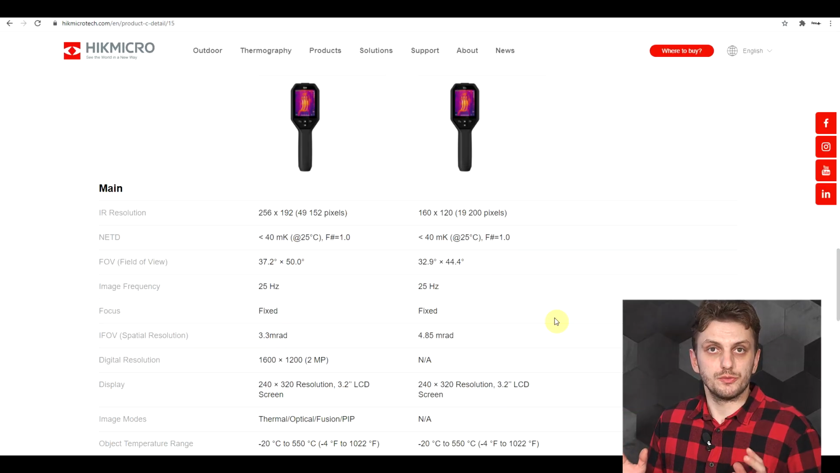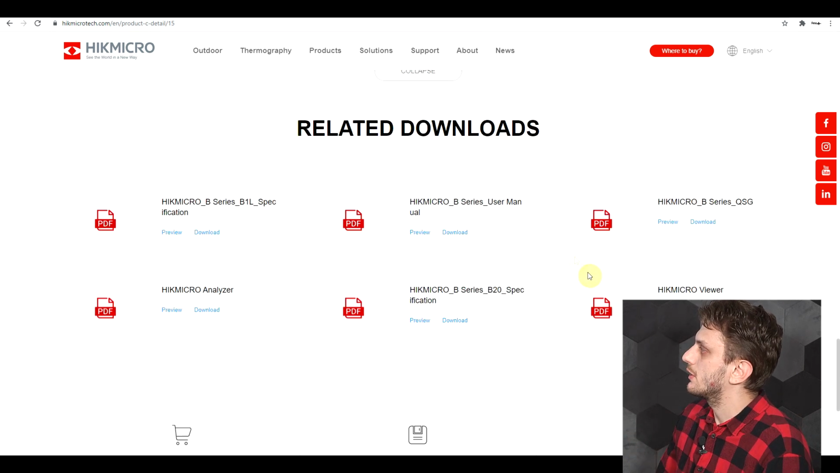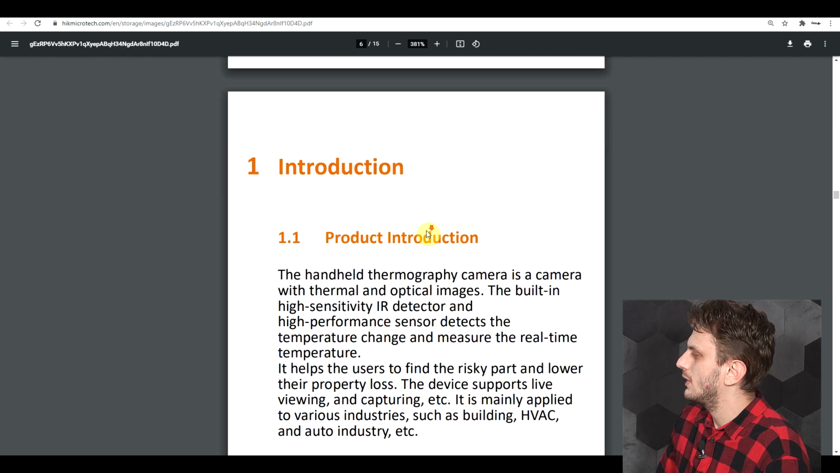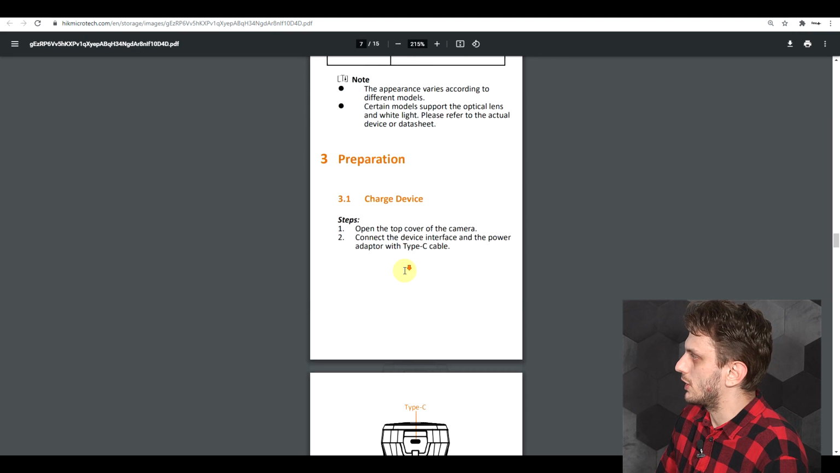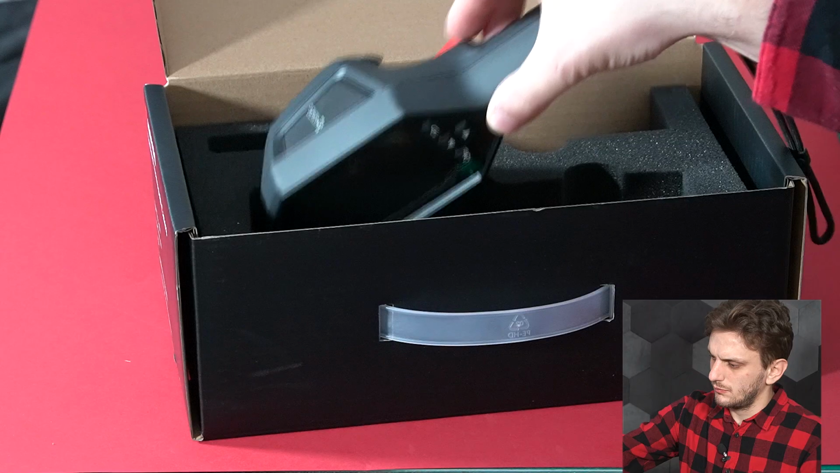Now, more information of course can be found on the manufacturer's website. So here on their product page you have your B series user manual. And this manual goes into the various functions that the product offers. So here you will find far more details about it.